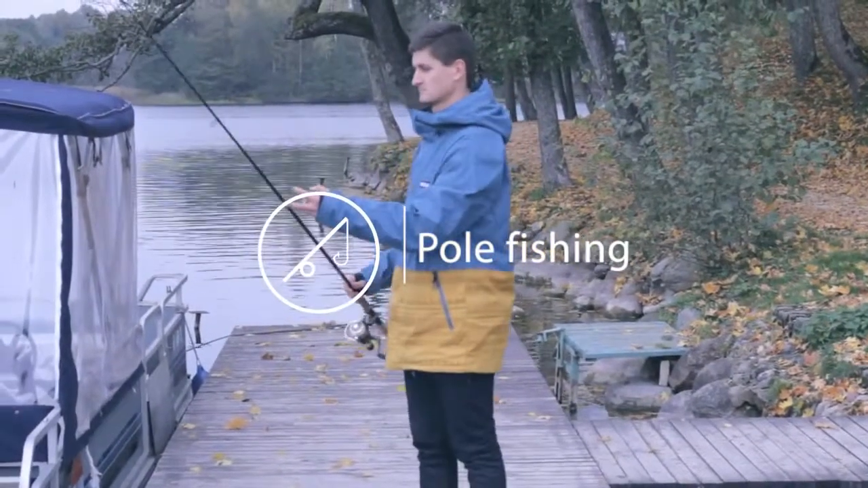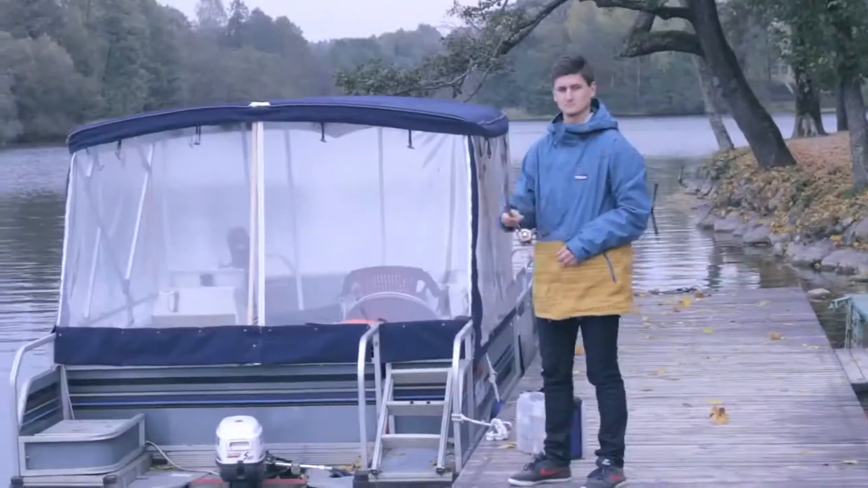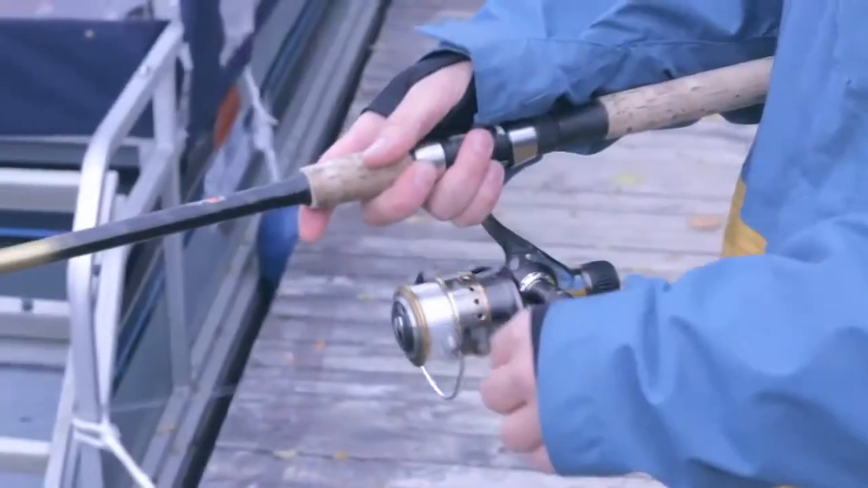Pole fishing. Attach the Deeper to your fishing line using 1 attachment bolt and cast into the water. It'll float and send sonar readings to your phone. Then just reel it in to get it back.